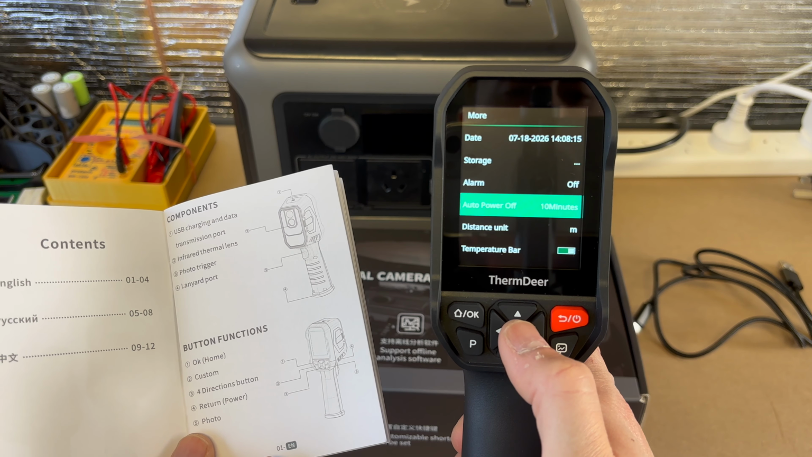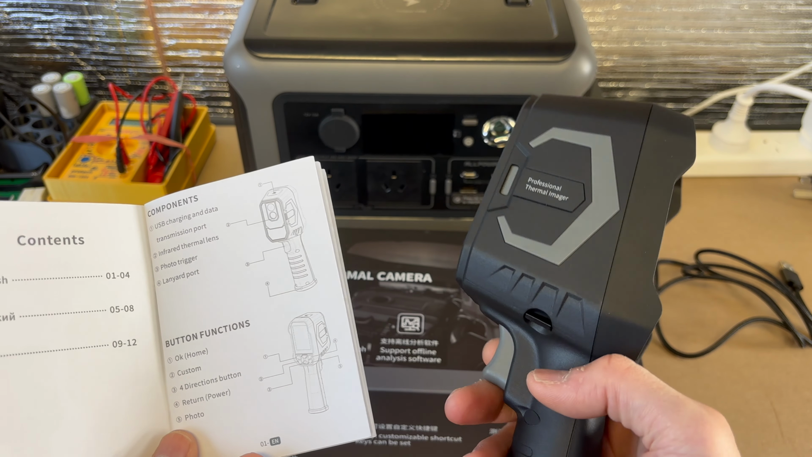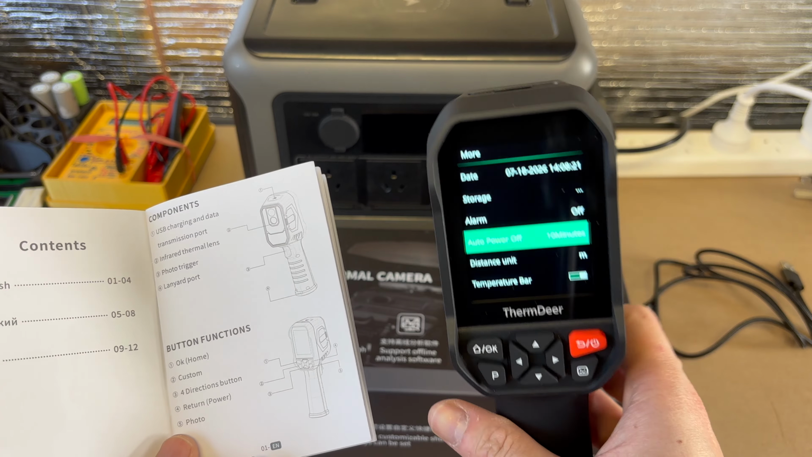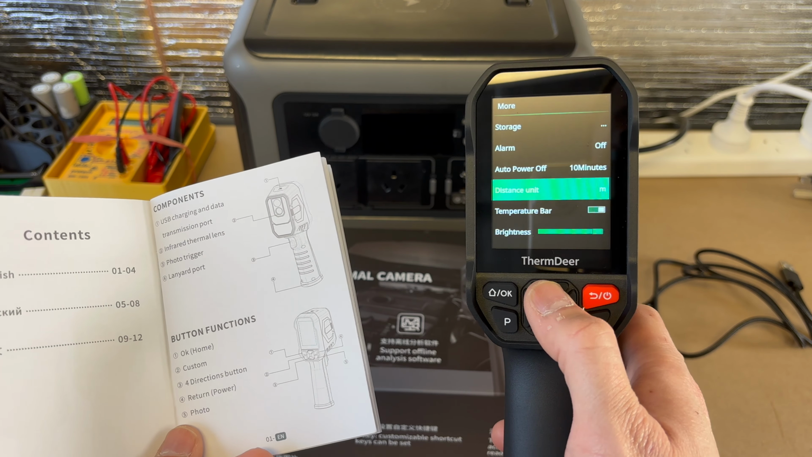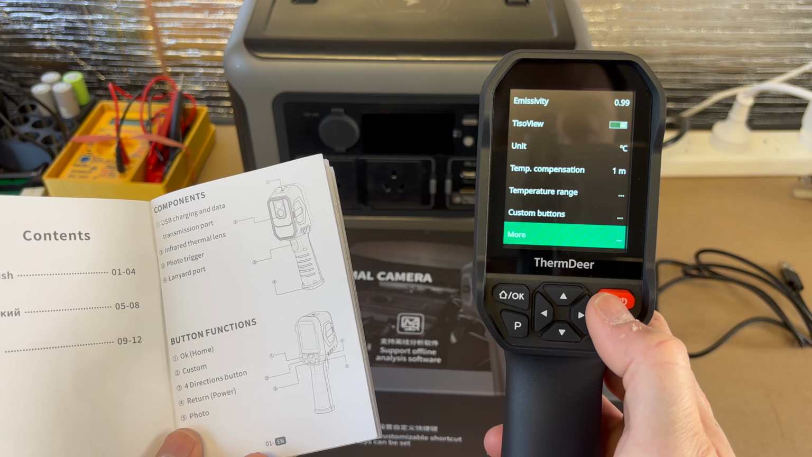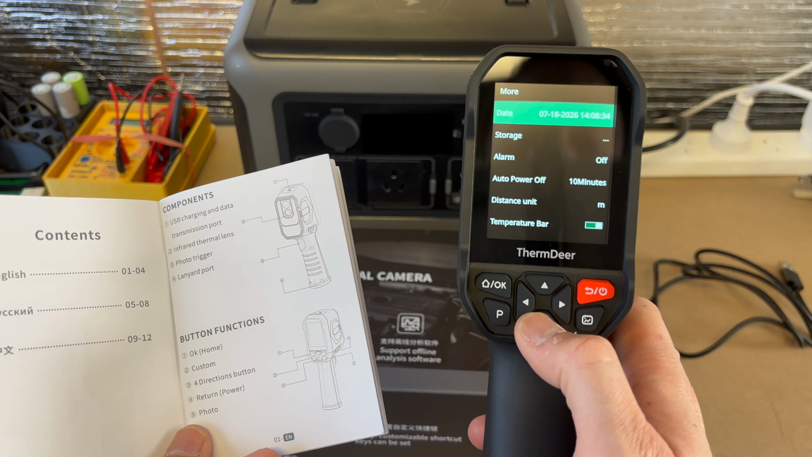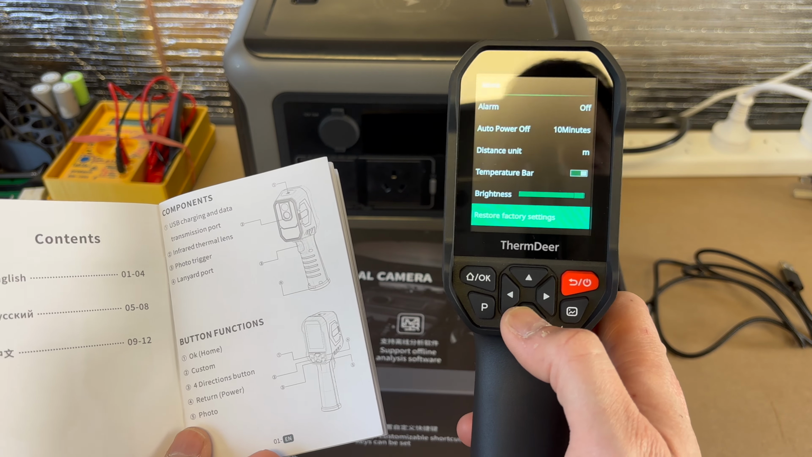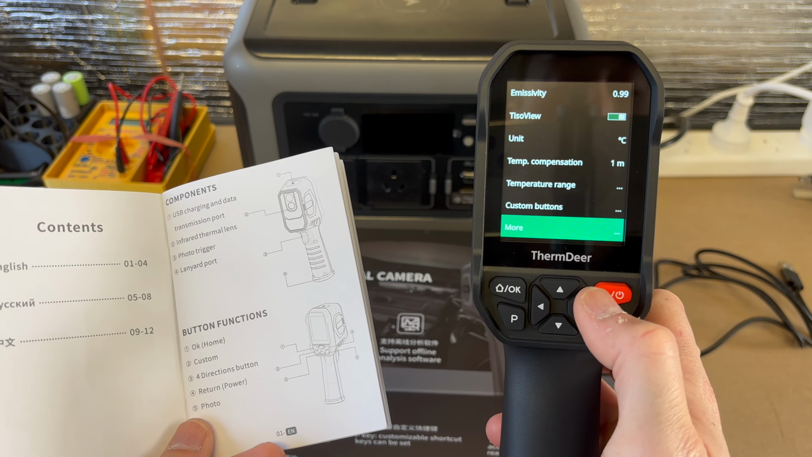I set the auto power off to 10 minutes just to save the battery. It has a non-replaceable lithium-ion battery, I am assuming. And distance unit in meters, that might be different depending if you're in the States or not. Okay, you can actually reset it back to factory if you want to. So I think it's right down the bottom here. Yeah, restore factory settings. Okay, let's go back.